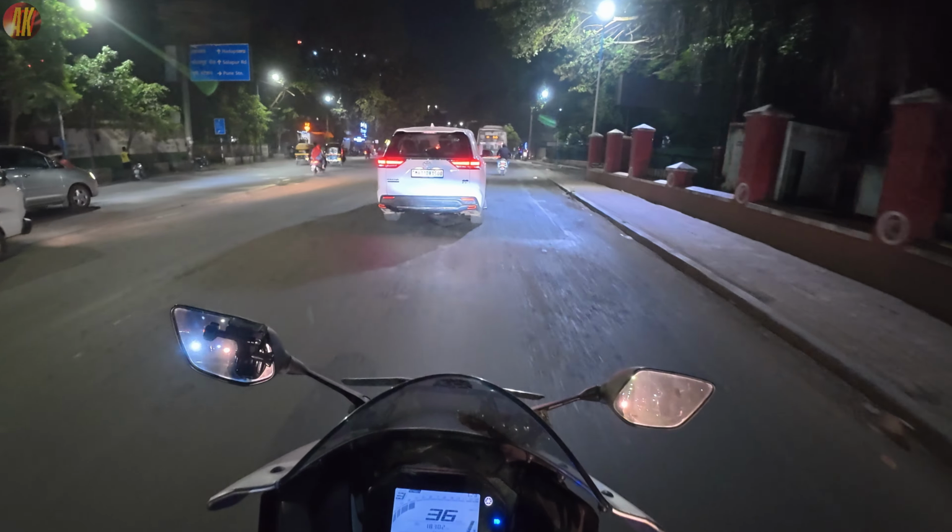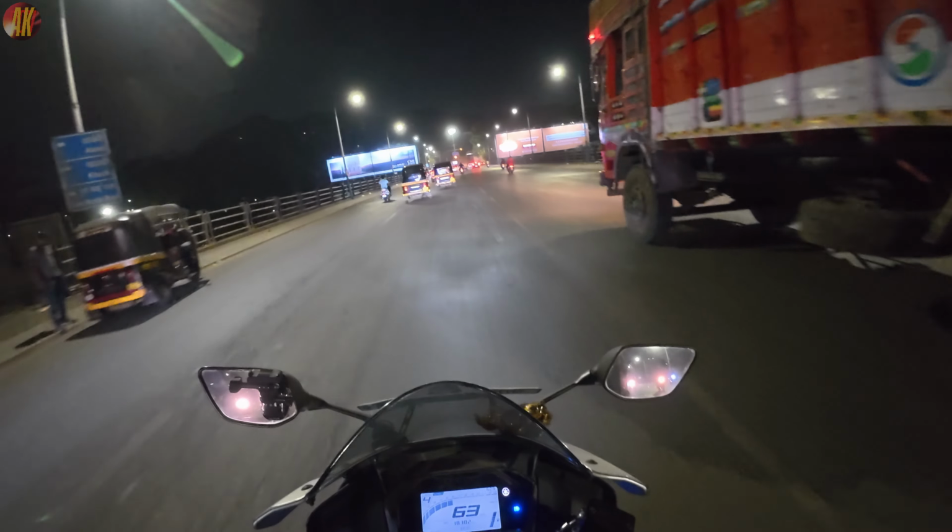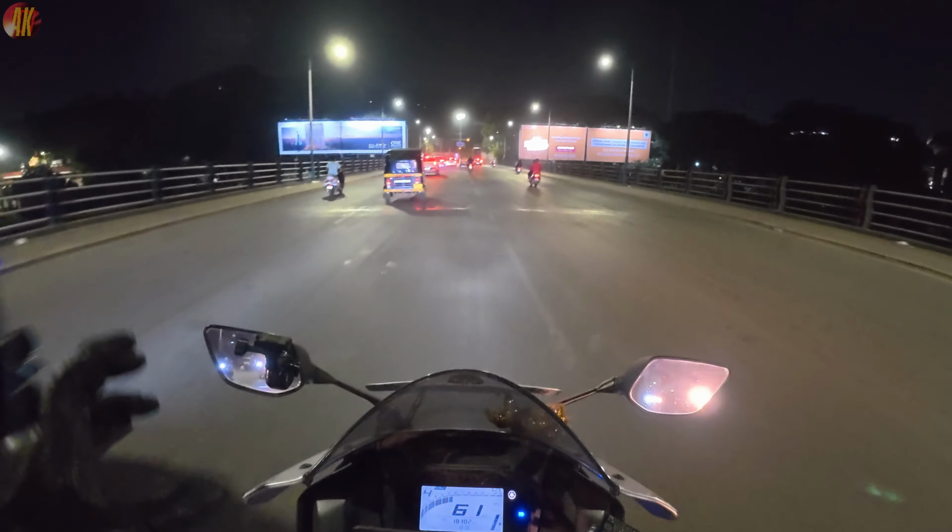Like at the back I have 64 liters and on the tank 6 liters. So 70 liters in total, which is more than enough for a 1 month ride. Obviously I won't be going for a 1 month long ride. It's going to be like 3-4 days only. So more than enough. It's arriving tomorrow. So yeah, another product which I can review, the bag and the tank bag separately. So I have a lot of content which I can film.